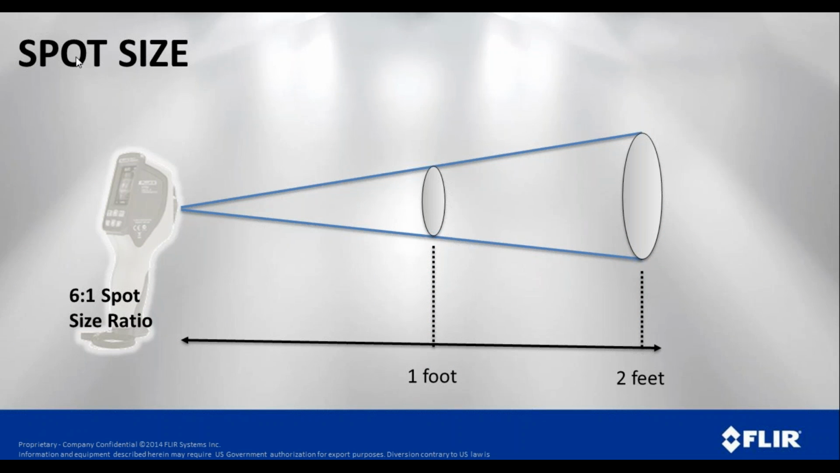So spot size and resolution are very connected, and it's basically the number of pixels that we have and the way that the lens is designed so that we get the field of view of the lens. In this case, this is a device that has a 6:1 spot size ratio, and most of these devices you'll see that on the side, whether it's a spot temperature gun or an infrared camera. And what that means is I can accurately measure a 1-inch spot up to 6 inches away.